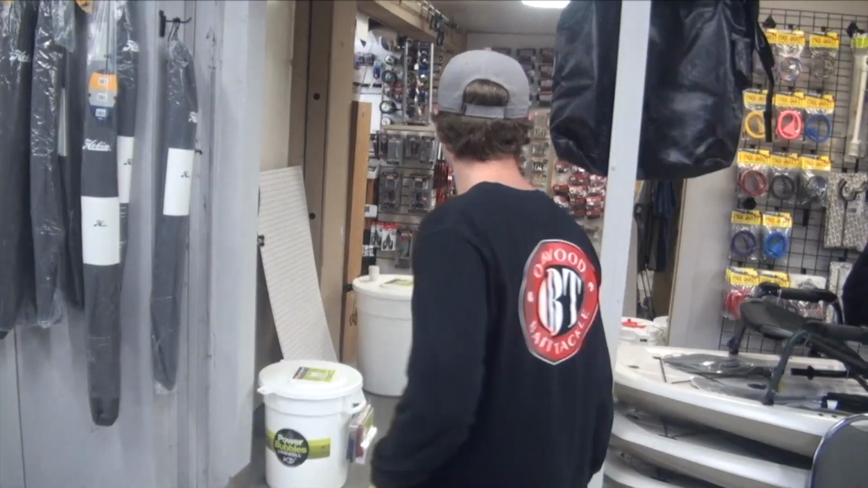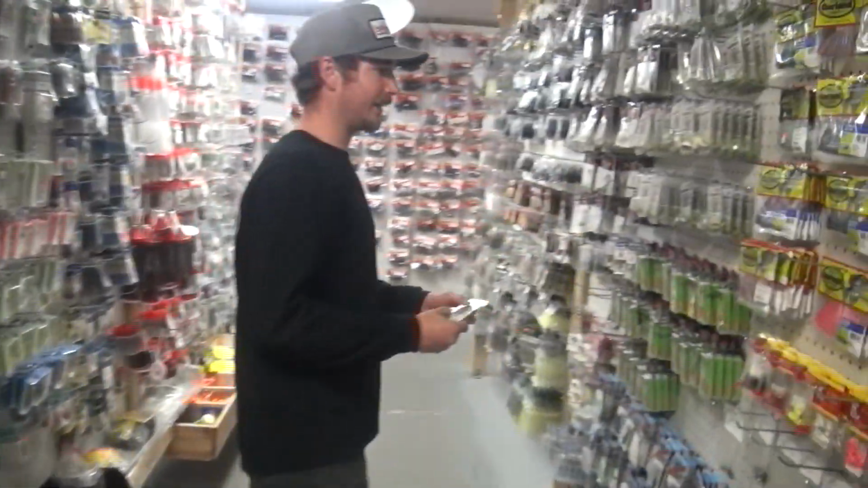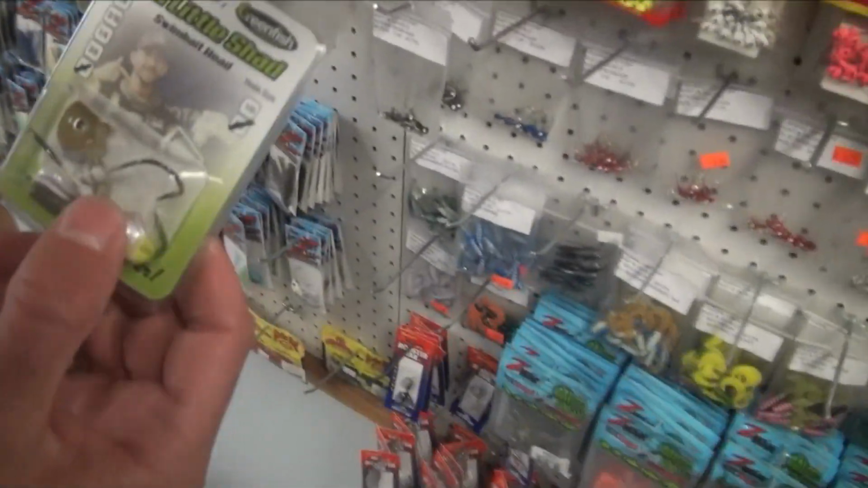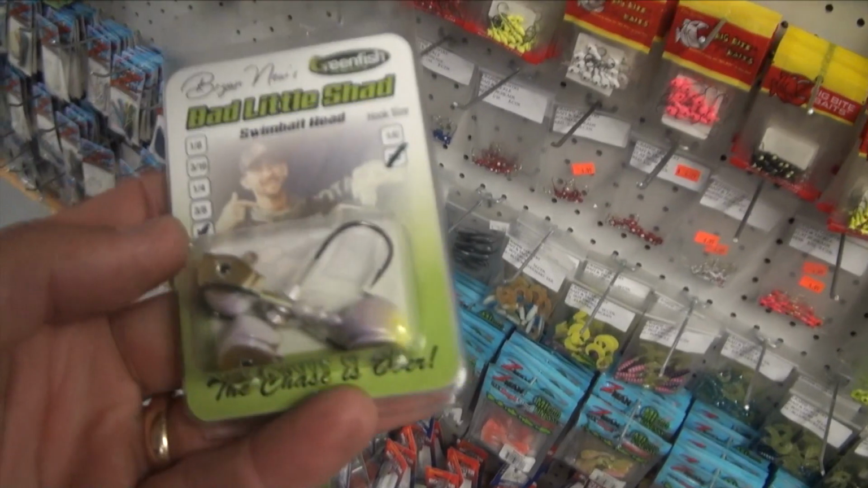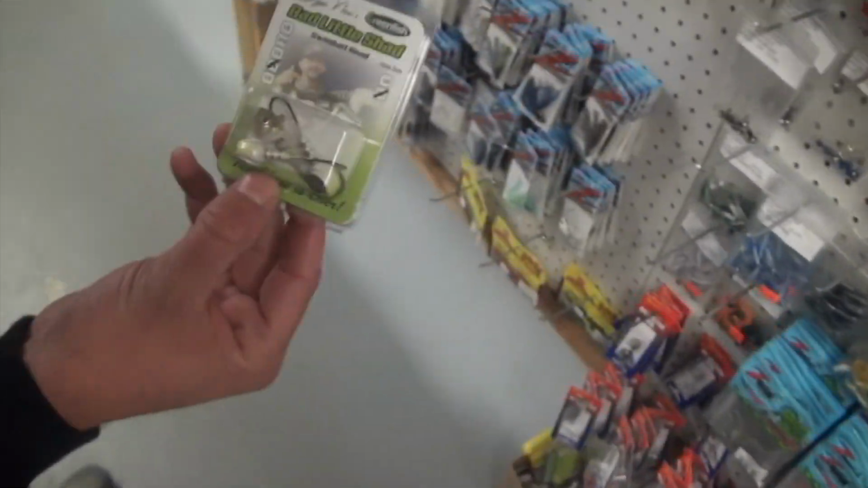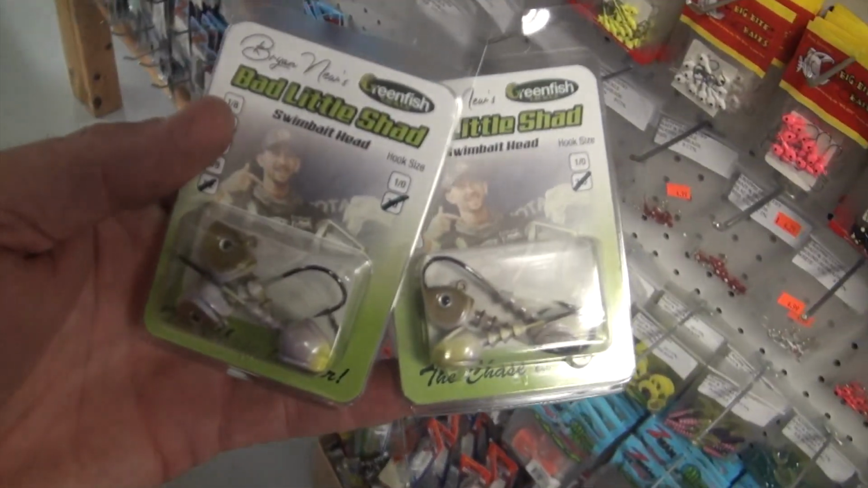I need some bait recommendations for tomorrow. I mean, I got some jerk baits and some other stuff, some underspins that I make, but I got something for you. Okay. There you go. 1/2 ounce greenfish, bad little shad, and 3/8. So how are we fishing? We're gonna be fishing pretty deep in ditches and road beds.